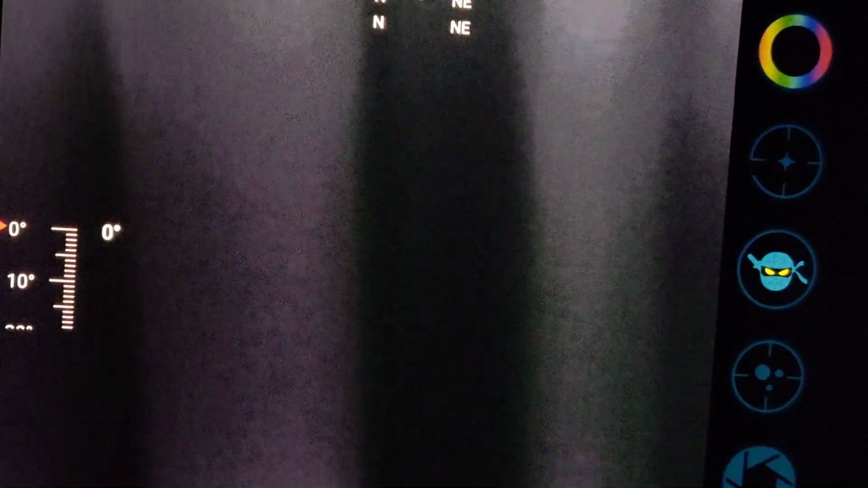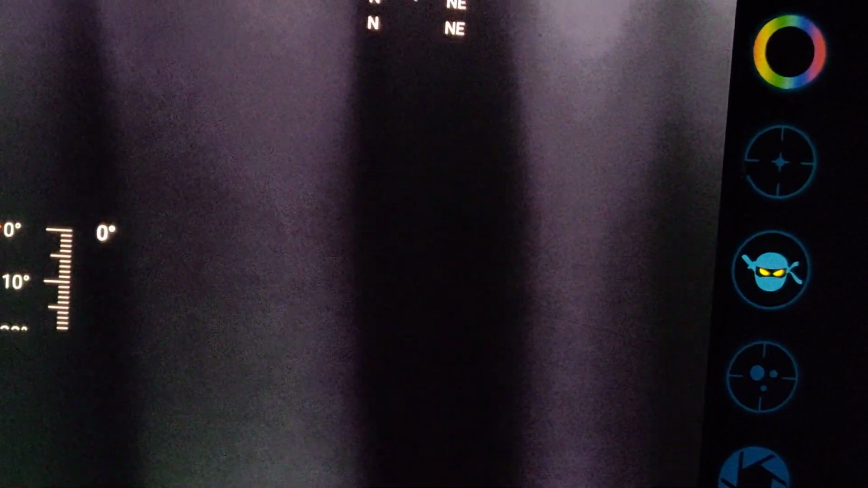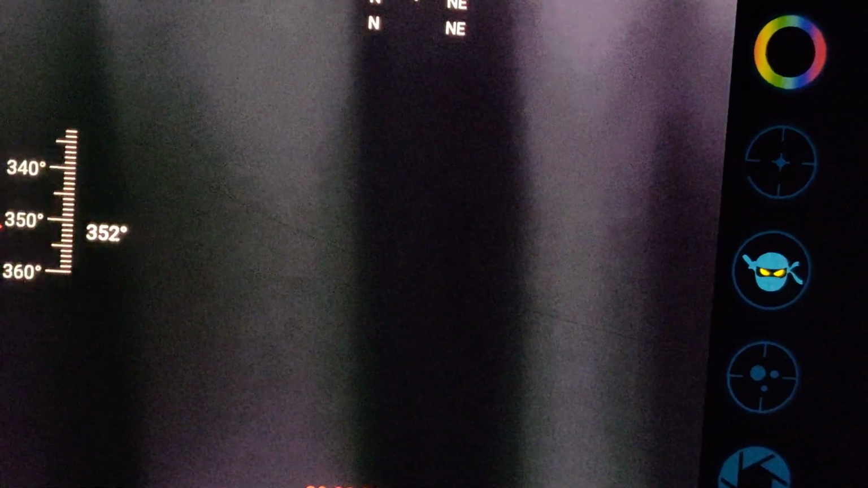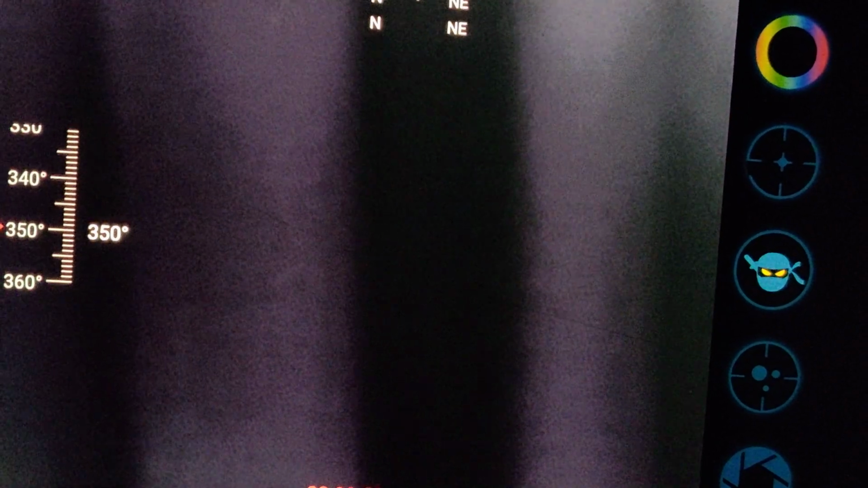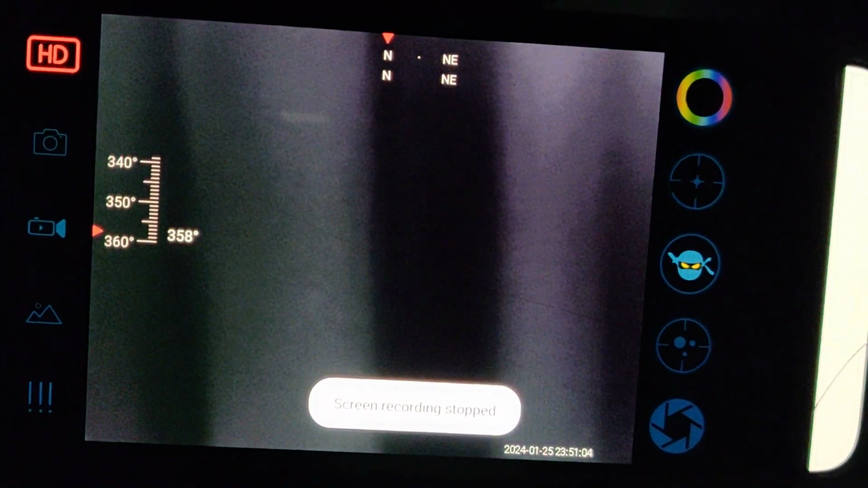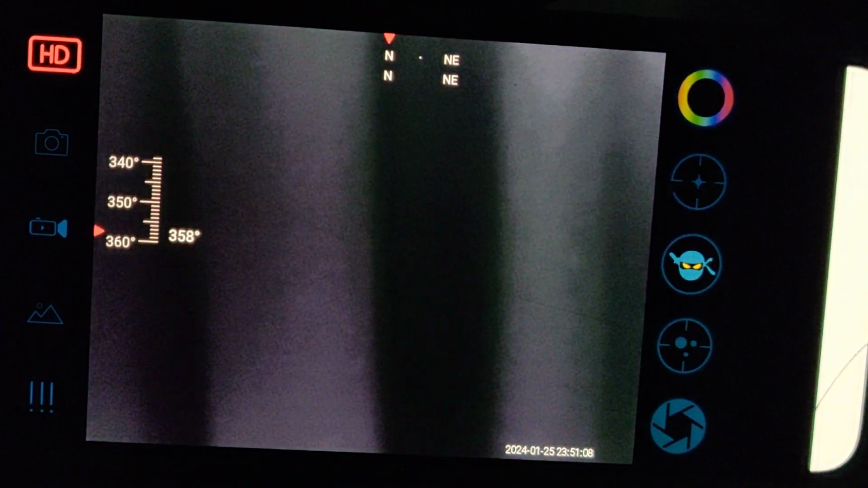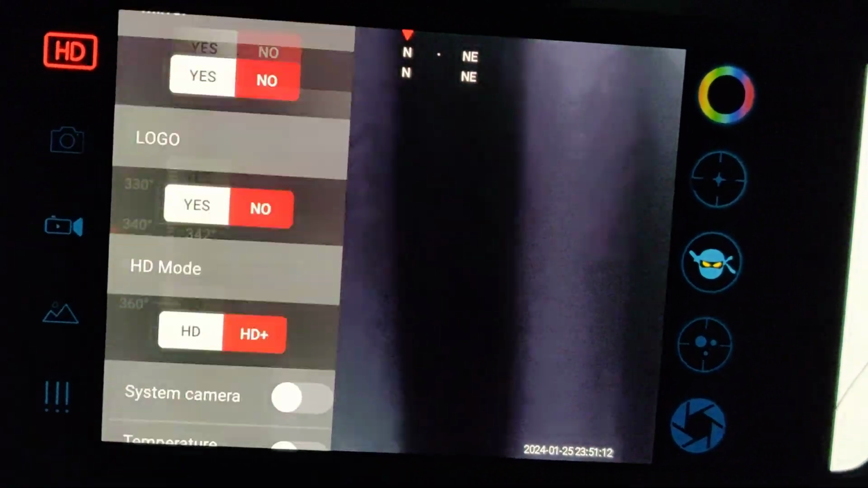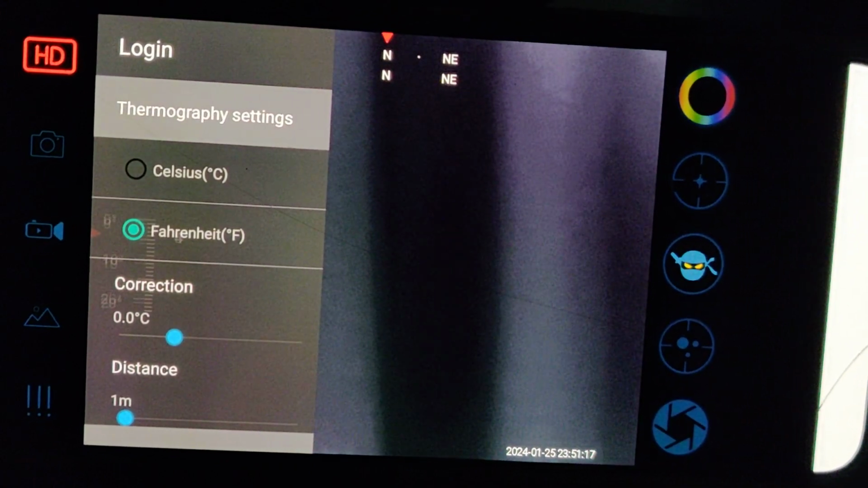But so you've got what they're calling HD, which bumps the resolution up. You've got pictures, videos, and when you touch it, it just starts recording. Okay? Let's see here. Let me back off a little bit. And we've got your gallery. That's with the mountains down here. And then you got your settings. As far as your settings go, here they are. Honestly, I don't completely understand all of them.